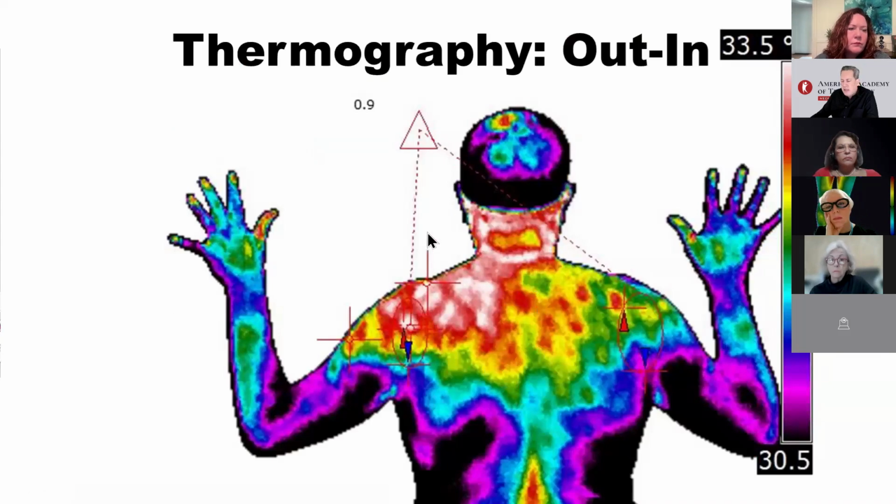In thermography, we often use temperature color scales. On the right side of the thermal image, each color represents a temperature: red for hot, blue for colder, green for intermediate regions. This RGB system makes it easier to identify regions of higher metabolic activity.